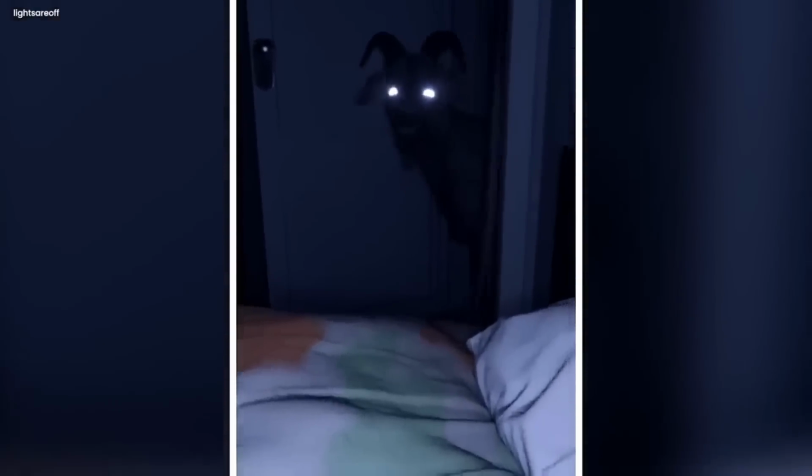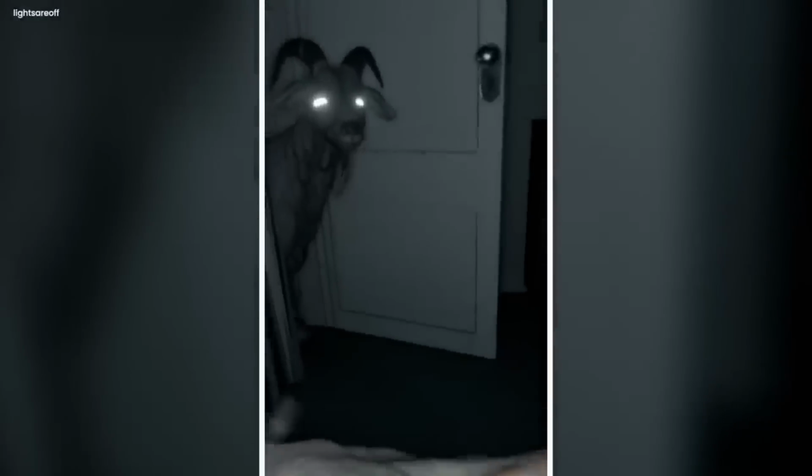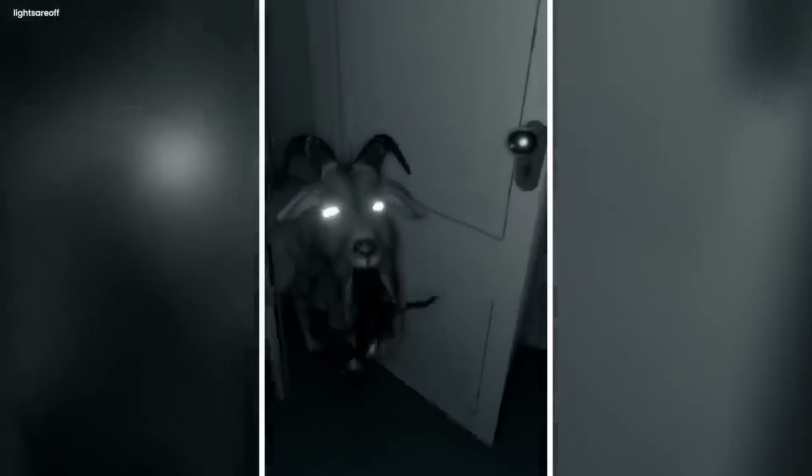The girl shifts her camera towards the clock, showing the dreadful time of the day, 3 a.m. In the meantime, the goat's shrieking voice, accompanied by the black tentacles coming out of its mouth and glowing eyes, can be seen clearly in the darkness of the night.